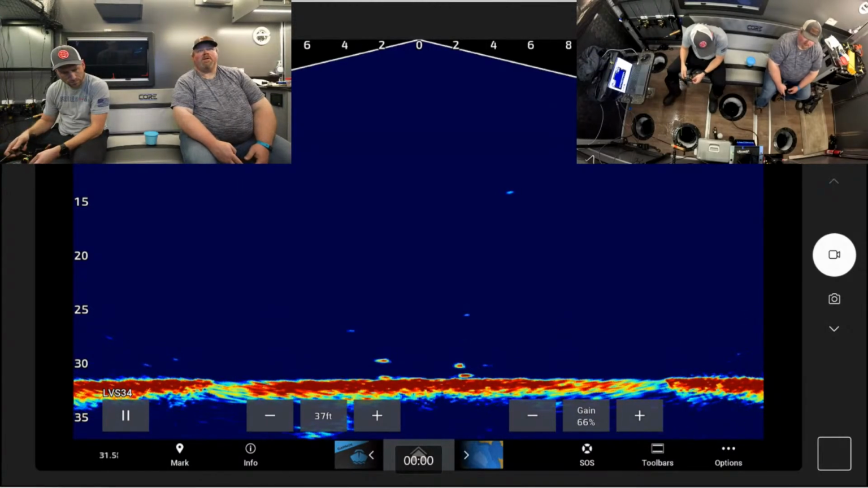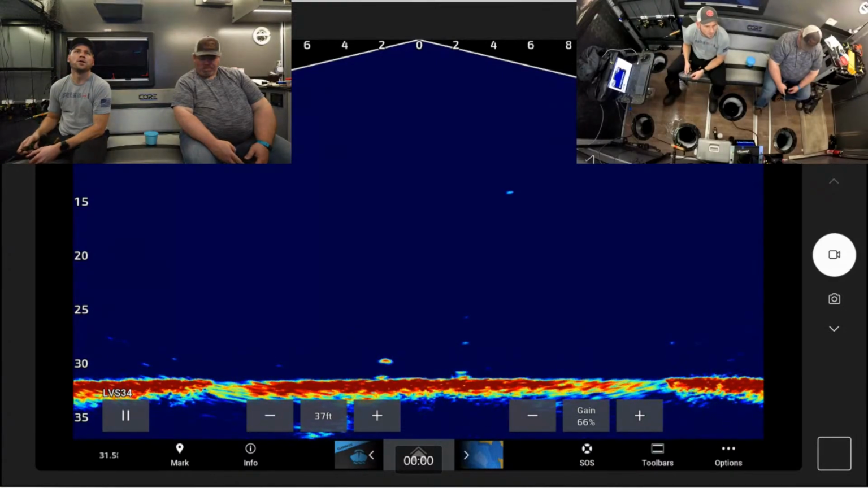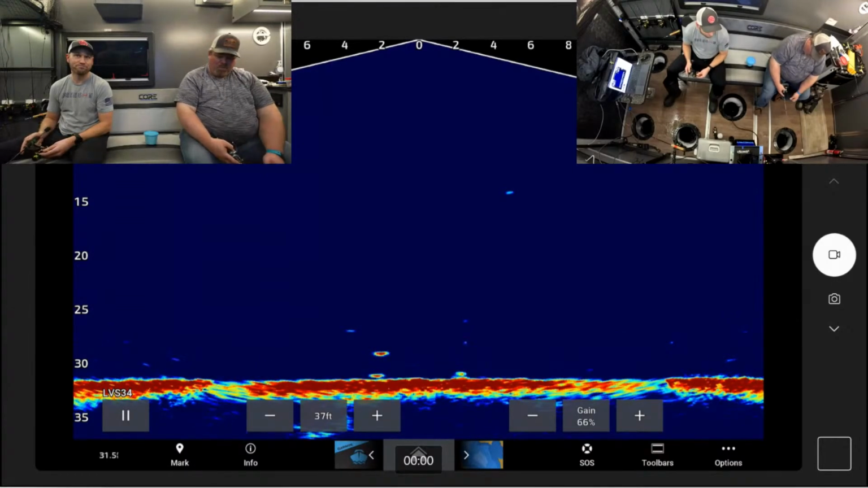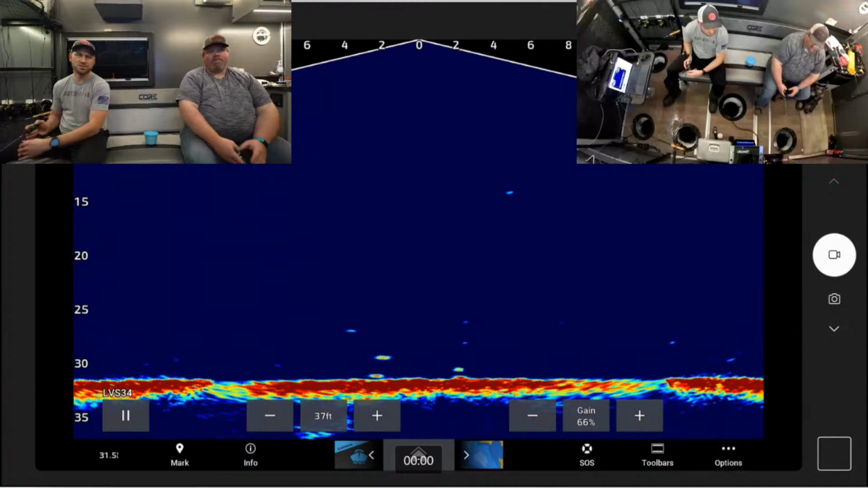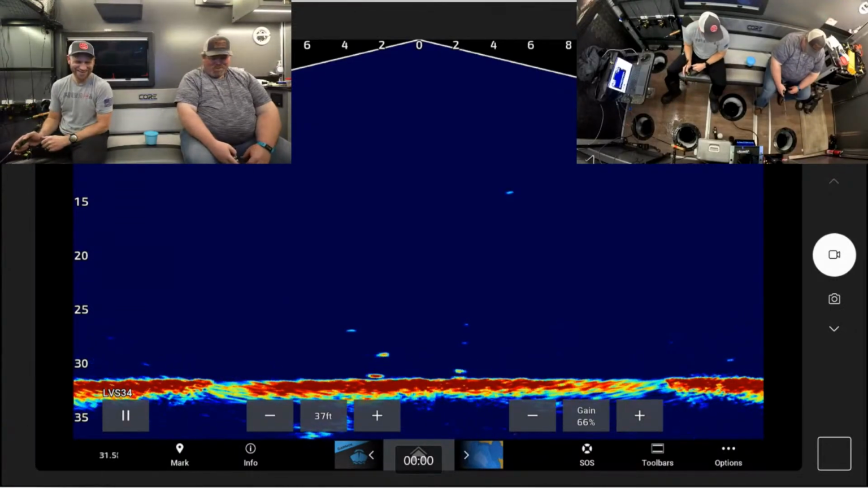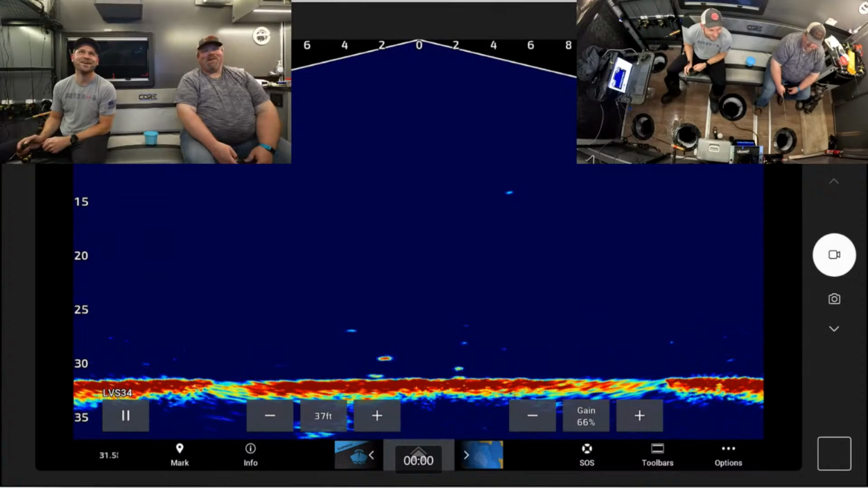What else is everybody saying? What lake? We can't tell you the lake, unfortunately, but I can tell you we're in Otter Tail County, if that helps, because there's over 1,000 lakes in this county. Doesn't help limit it down.